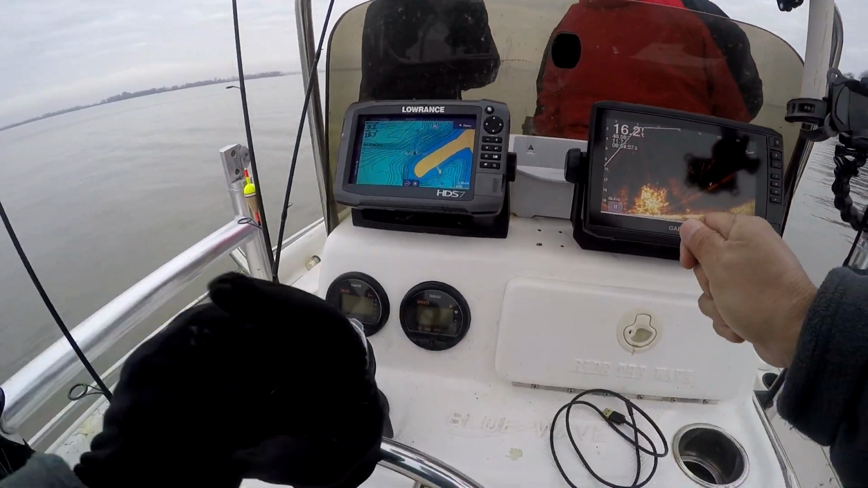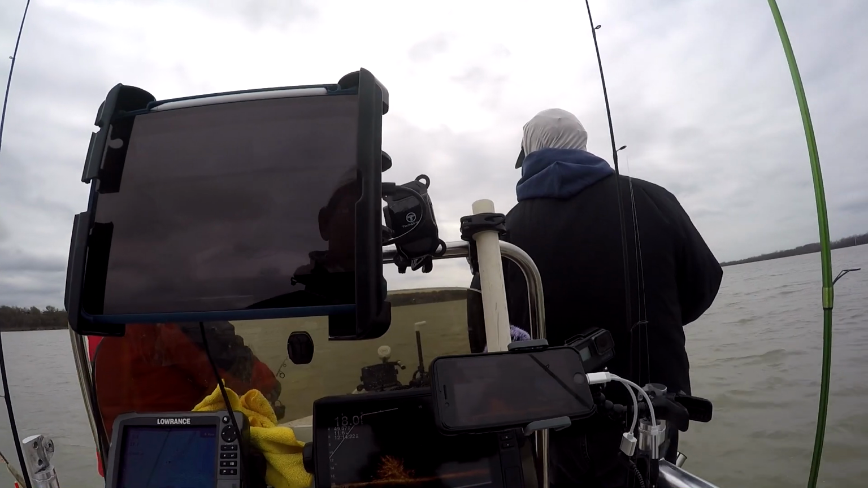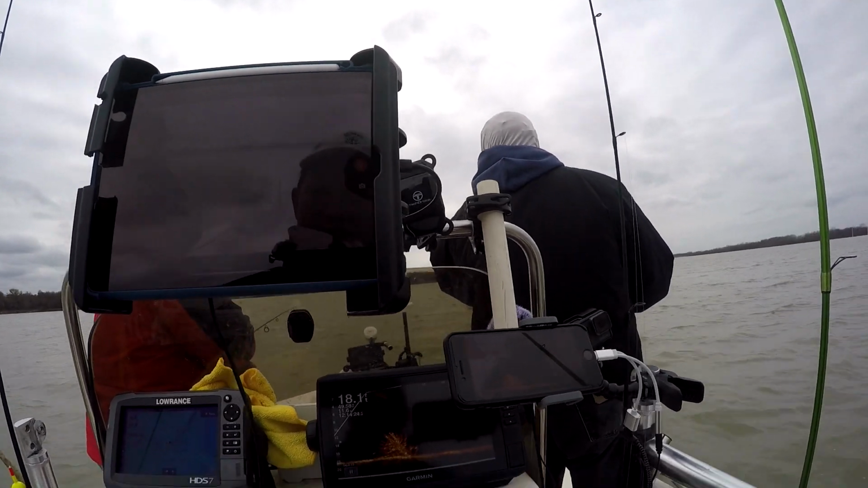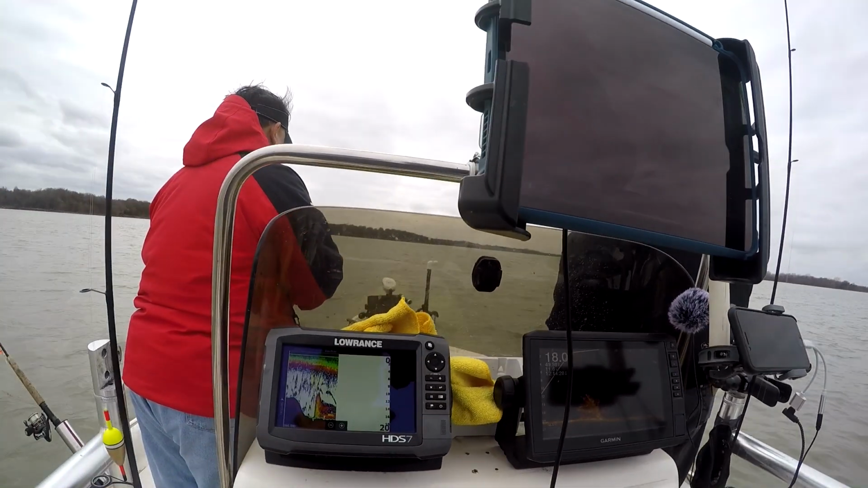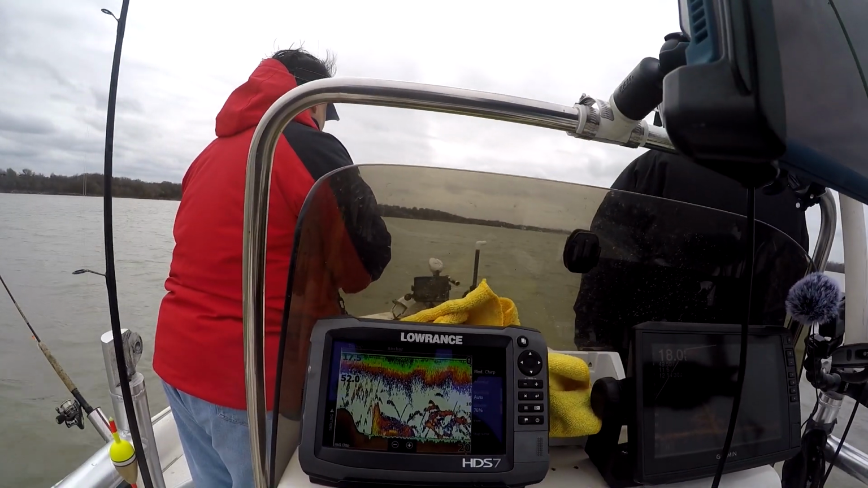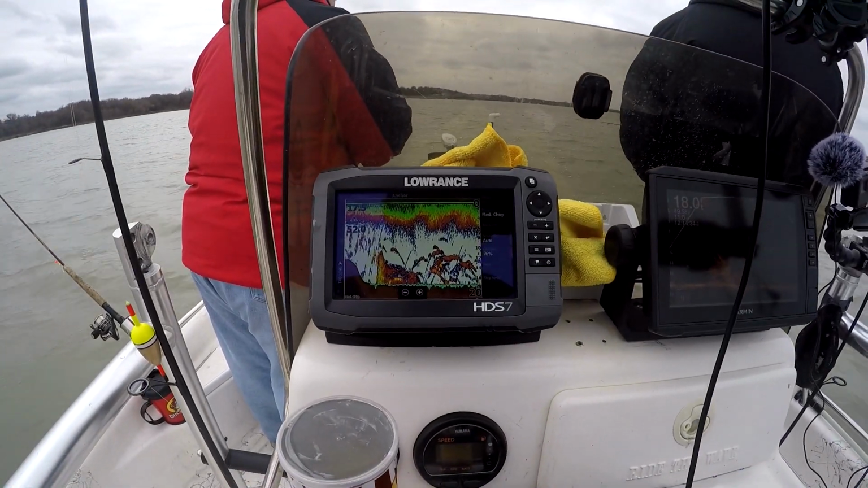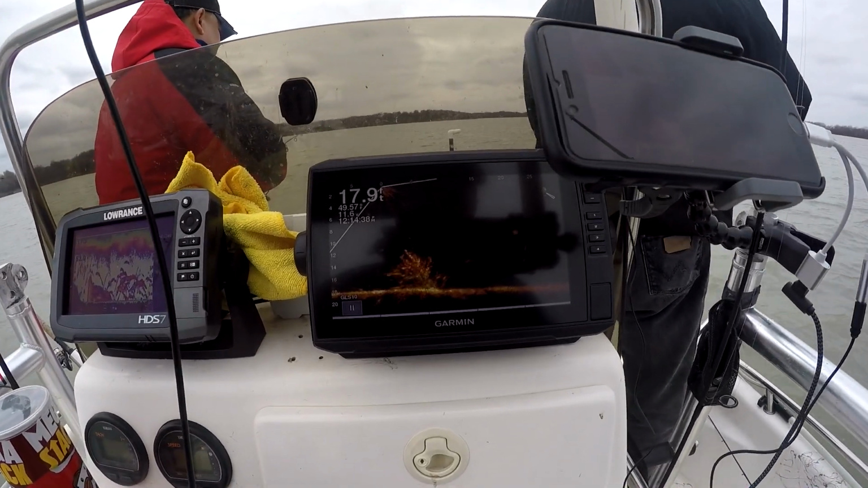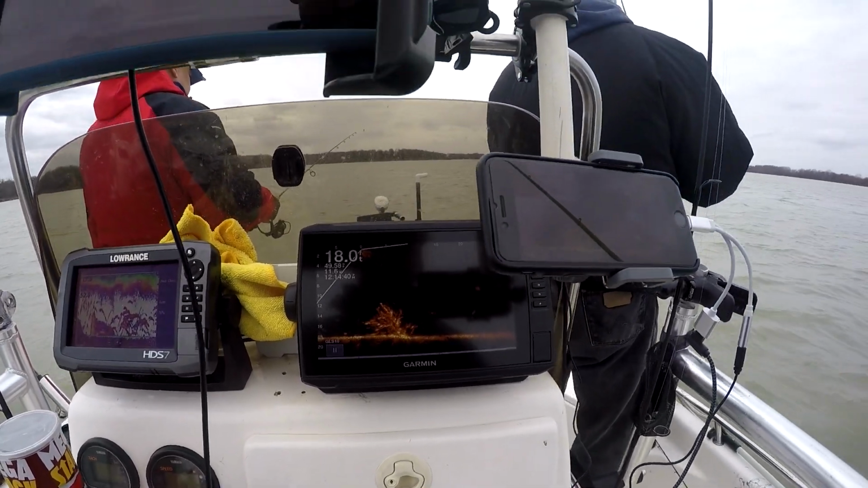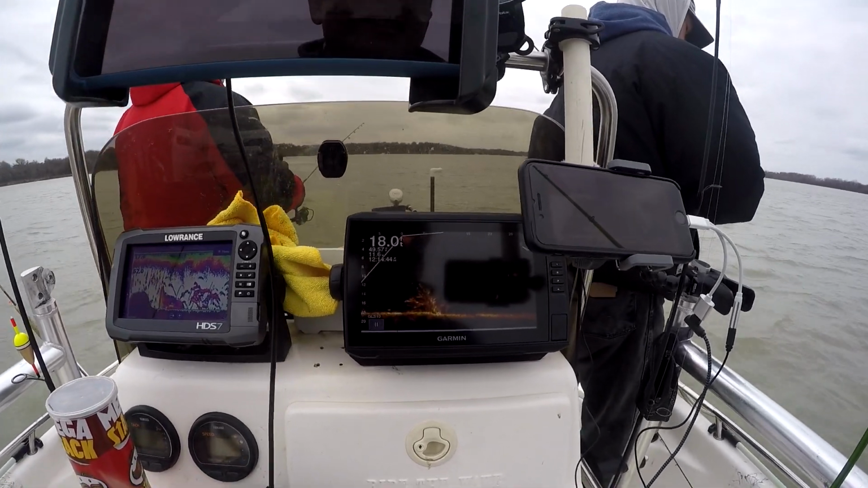I'm going to mark that brush pile. What do you think? Oh, I thought that was the one you had. So this is what we do to find it. Okay, so I want to show you with 2D. If you were to use 2D, you can't see it because the 2D is behind the boat, and the brush pile is in front of the boat. There's no way to know where it's at unless you throw one of those little markers out, and I just don't have time for that.